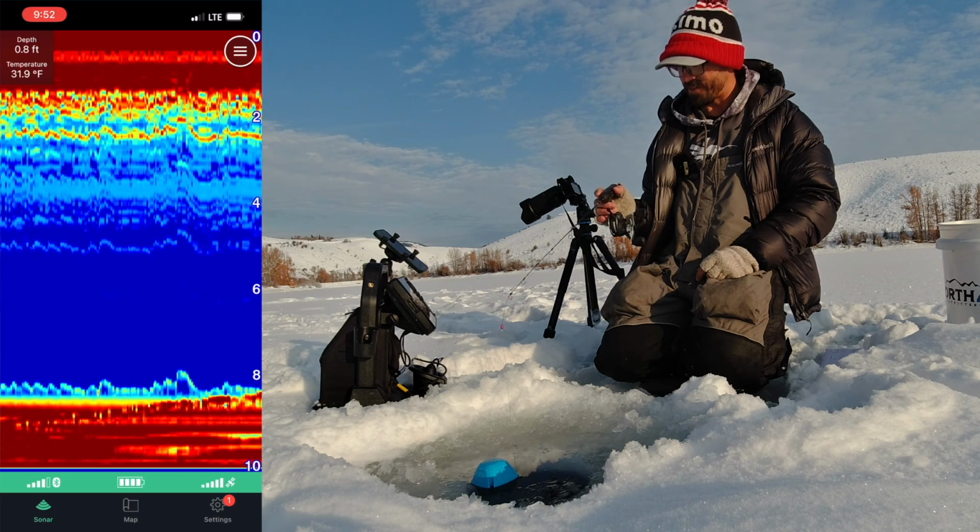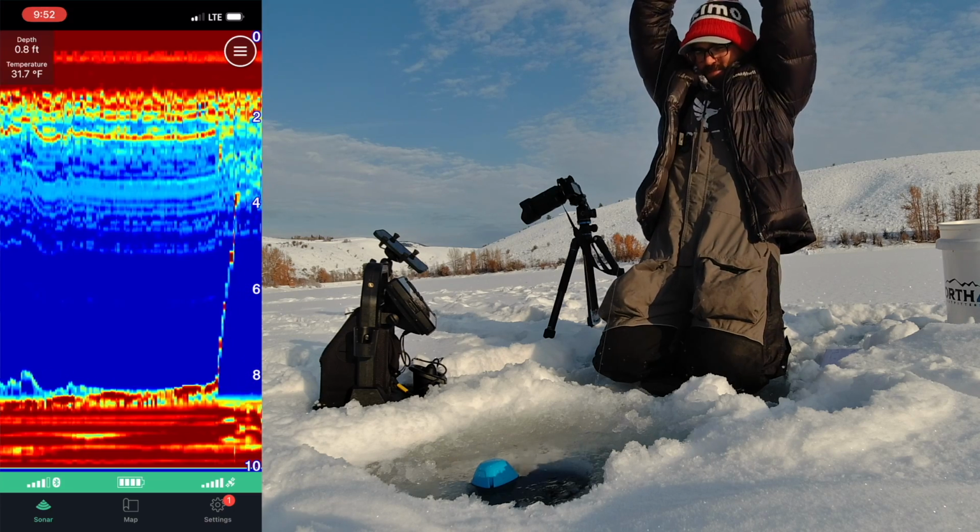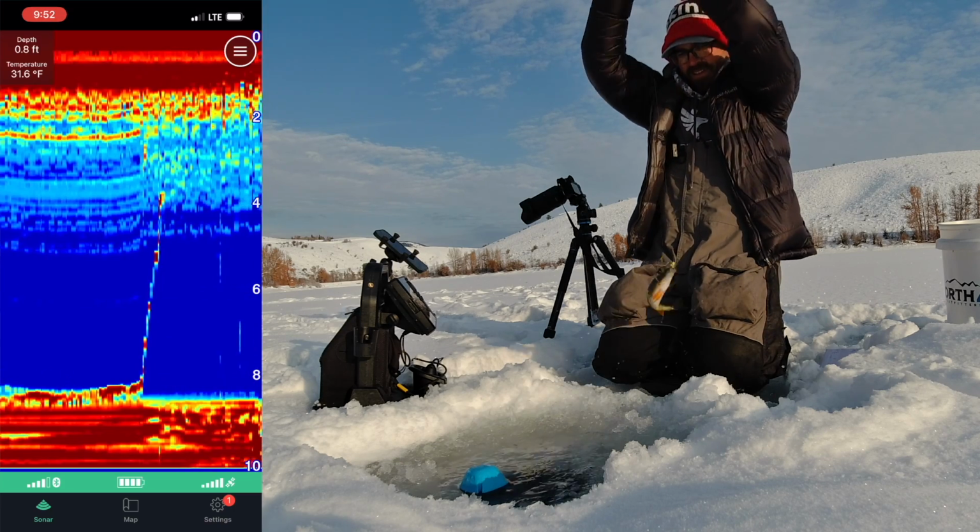Oh, there's fish right there coming up looking at it. Go. Get him. Oh yeah, it's a perch.